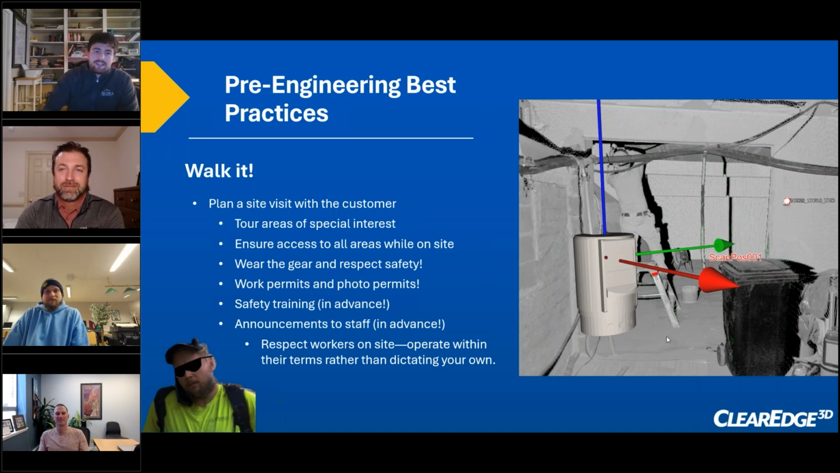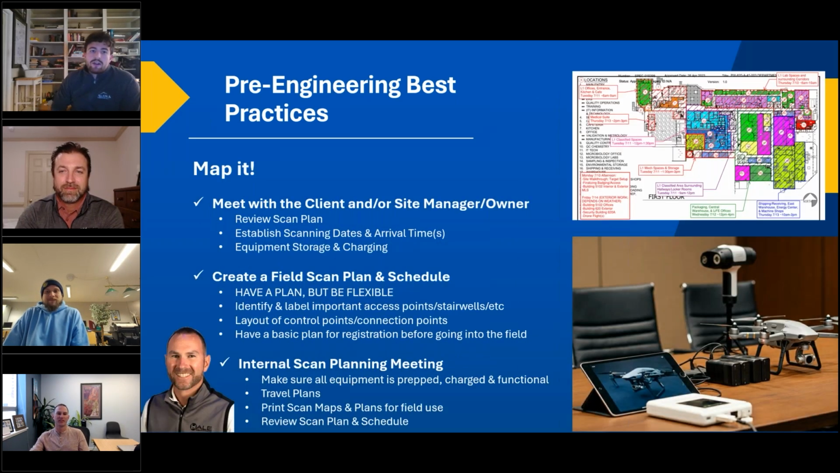So on that end, a little bit about Greg, kind of continuing on with the things, just being prepared for the on-site stuff.